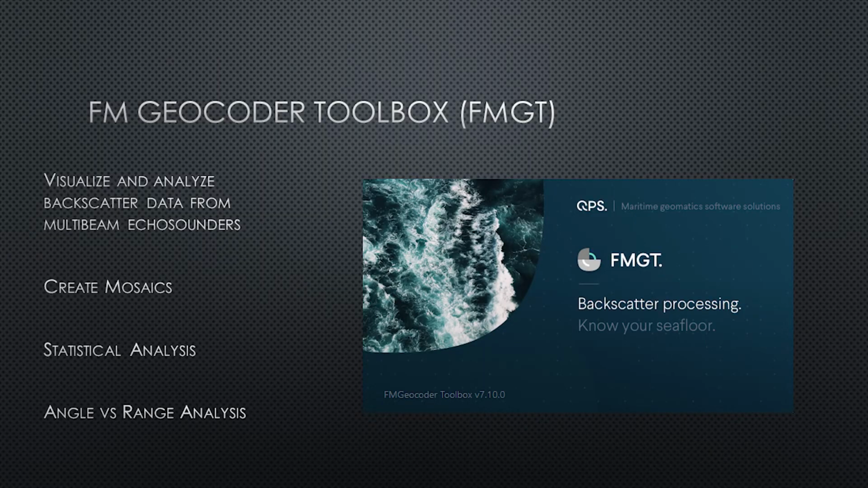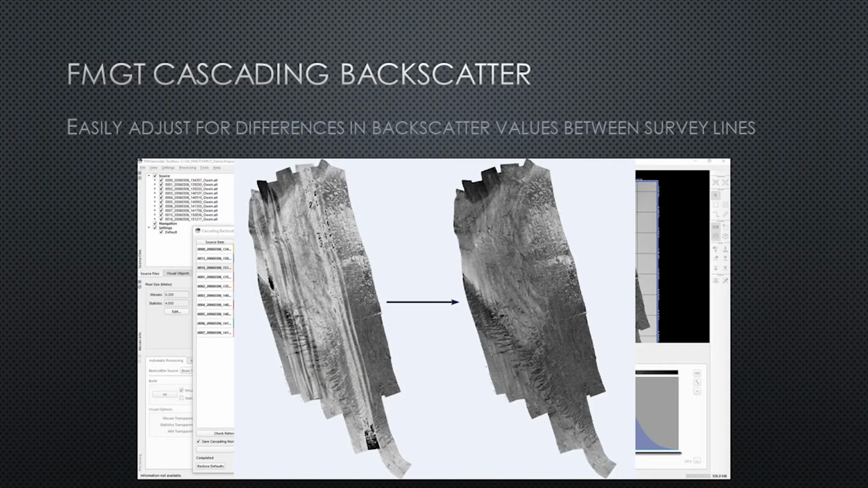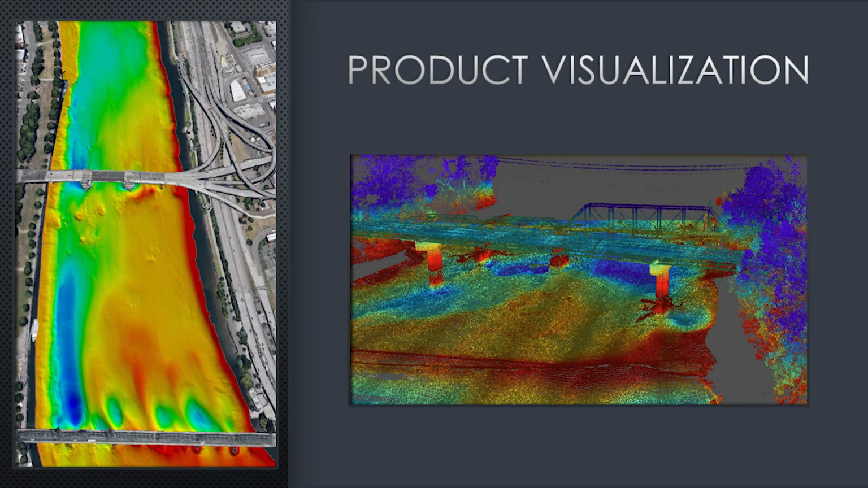To process some of the imagery data, we're also using a QPS suite called FMGT. So this is where it's going to go through, allow you to do statistical analysis, and start to build that mosaic. Again, the mosaic being what is the material that you're looking down at the bottom. Then kind of getting into the product visualization of everything, of being able to see all this data.